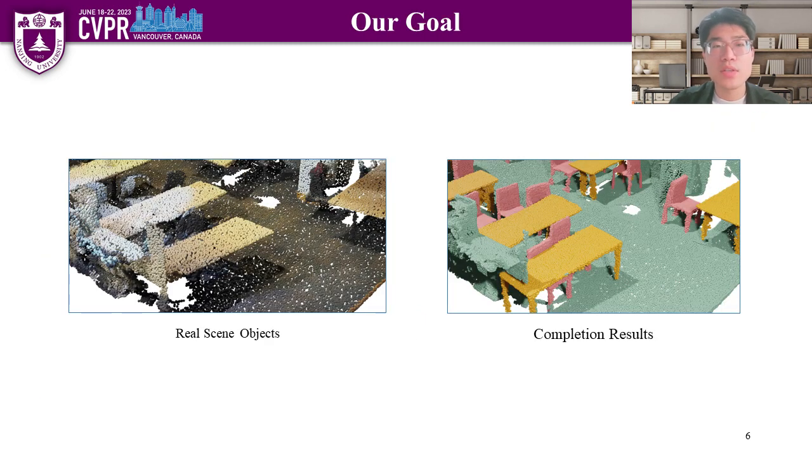Our goal is to achieve unsupervised completion of real-sense partial point clouds, specifically focusing on objects such as chairs and tables, shown on the left side of the figure. On the right side, we present the completion results obtained using our proposed method.